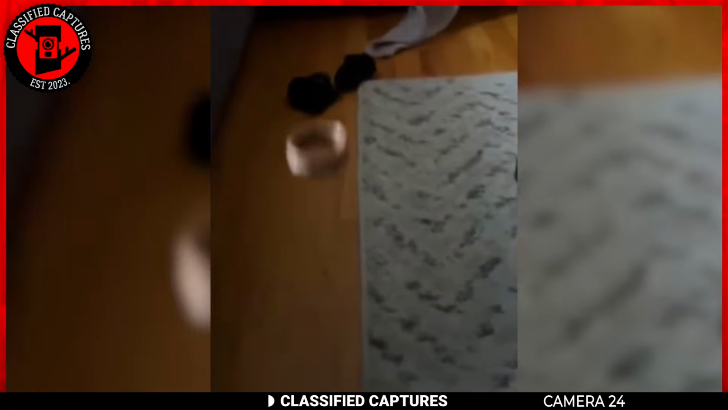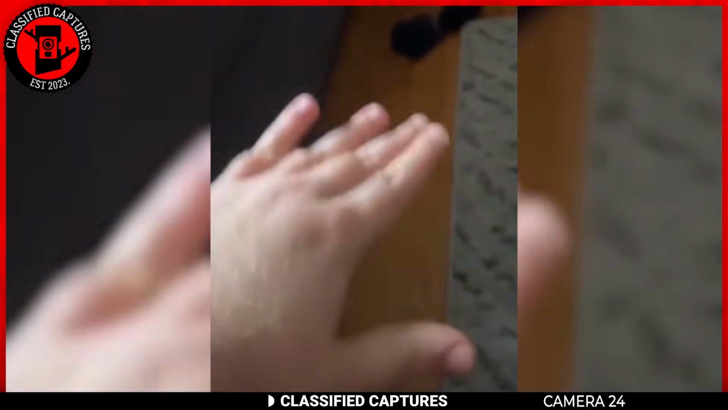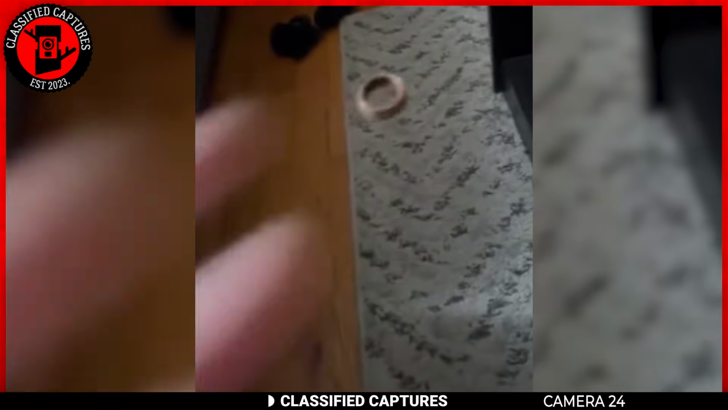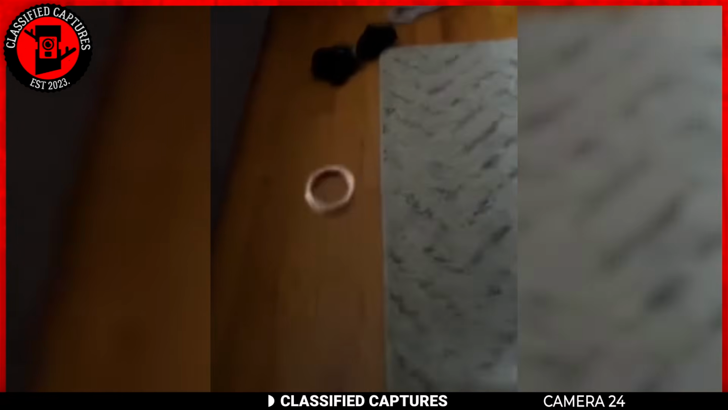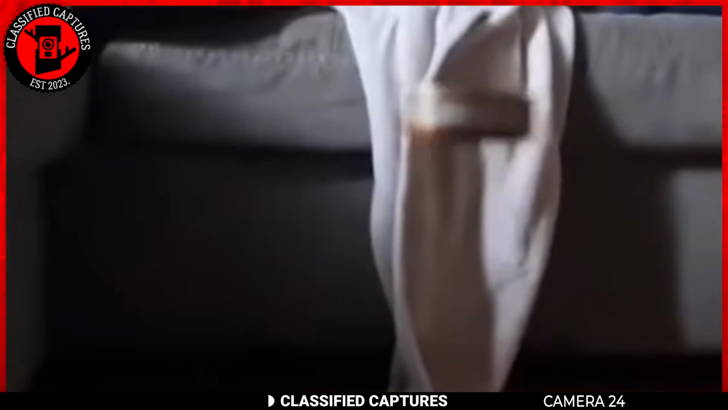Talk about a head scratcher. So this dude walks into his place, right? Normal day until he spots his ring just hanging out in midair. If I didn't know any better, I'd say that's some weird magic show happening right there. But you have to wonder, is it a glitch in the Matrix, some supernatural shenanigans, or did the laws of physics just decide to take a coffee break?